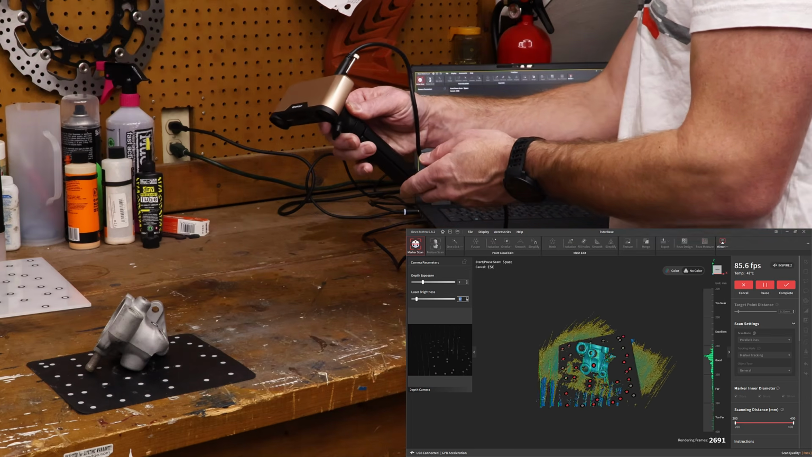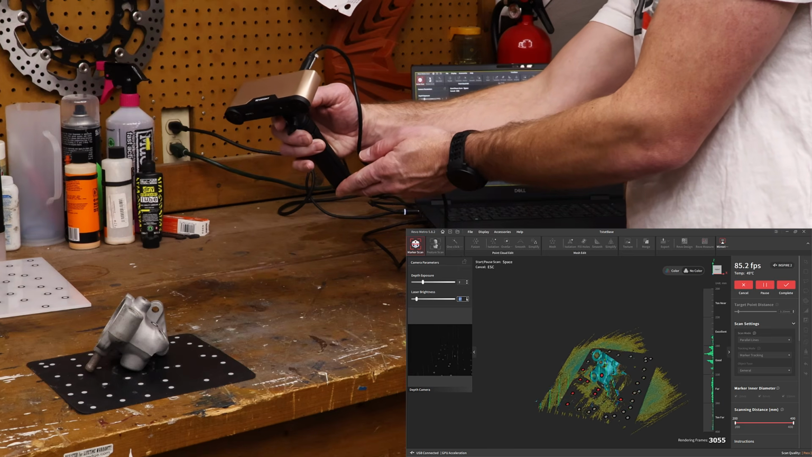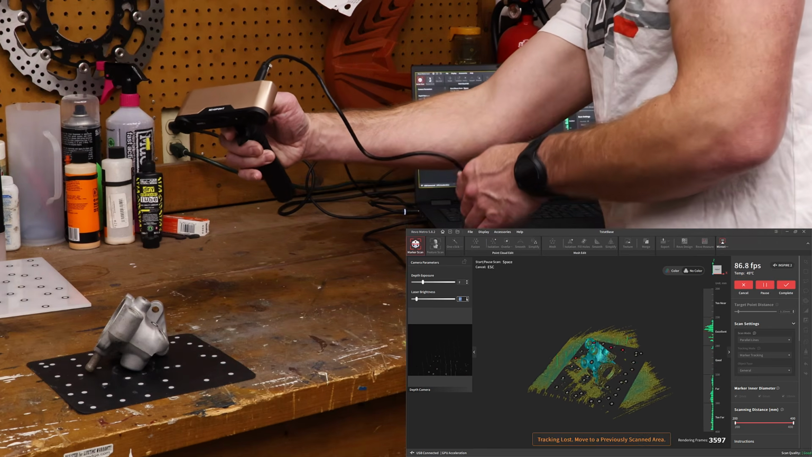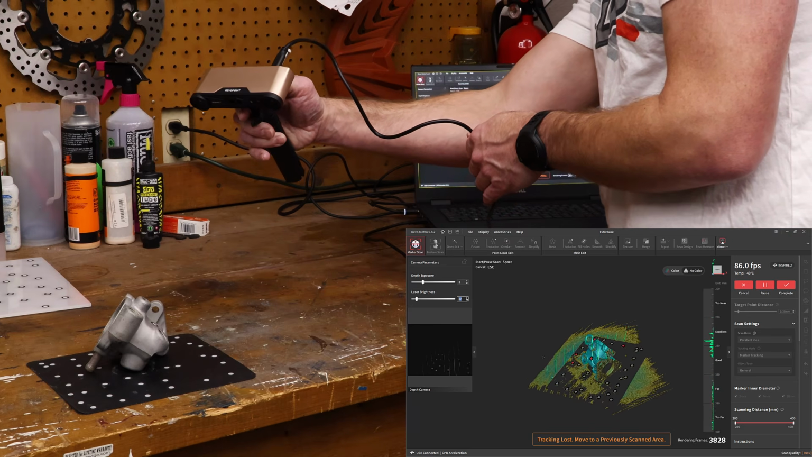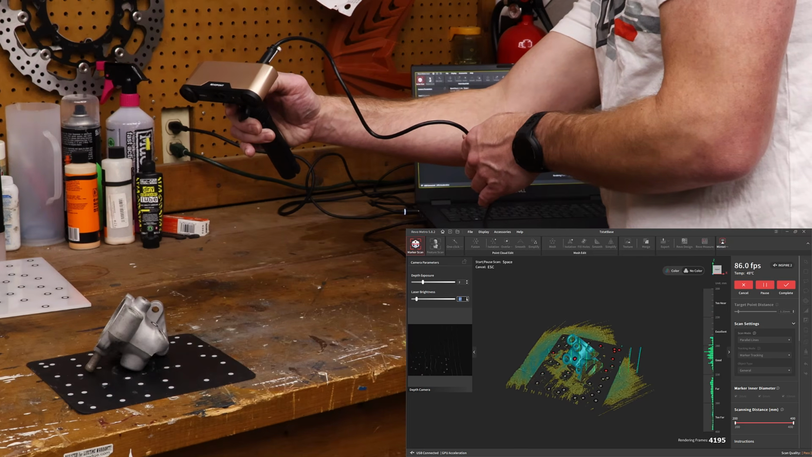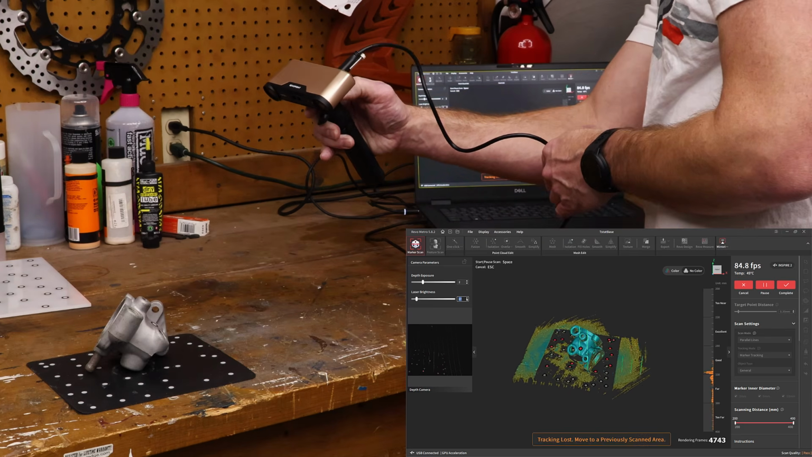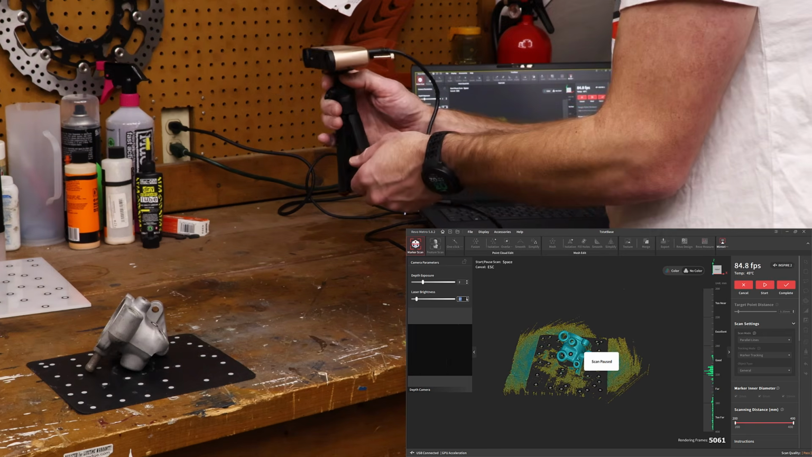So I'm just going to move slowly around the part, kind of work my way over here. What I'm trying to do is get on the side of that boss, which I've already scanned mostly, but it's always good for us to have, again, a couple of extra frames. Move back and forth. Remember, with laser scanning, it's only pulling in data where the laser is. And so as you move around your part, you need to be aware of that. So we're going to call it there.